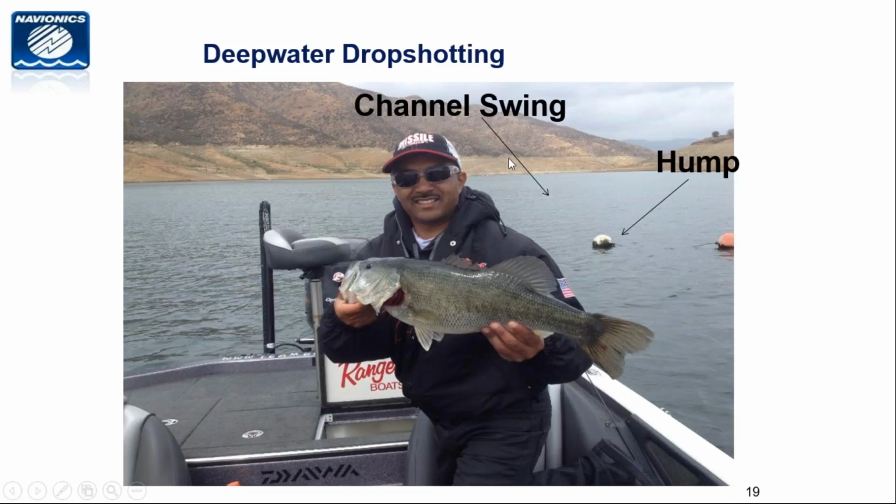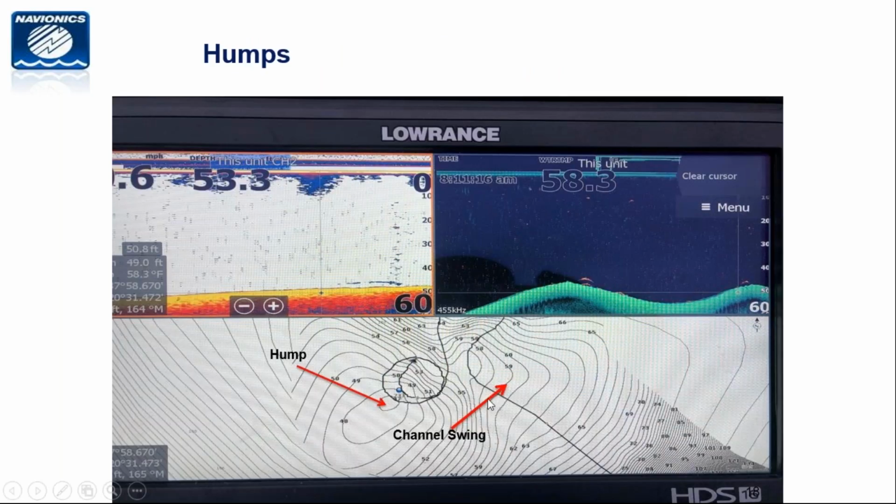So this is the same channel swing in an actual picture, but this is what the channel swing looks like. There's a hump, there's the channel swing, there are the fish and what they look like on the fish finder, right? So there are multiple fish on this spot.